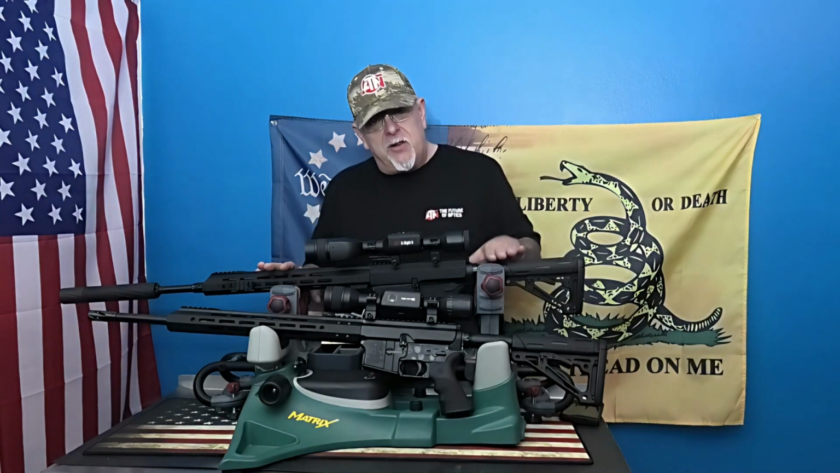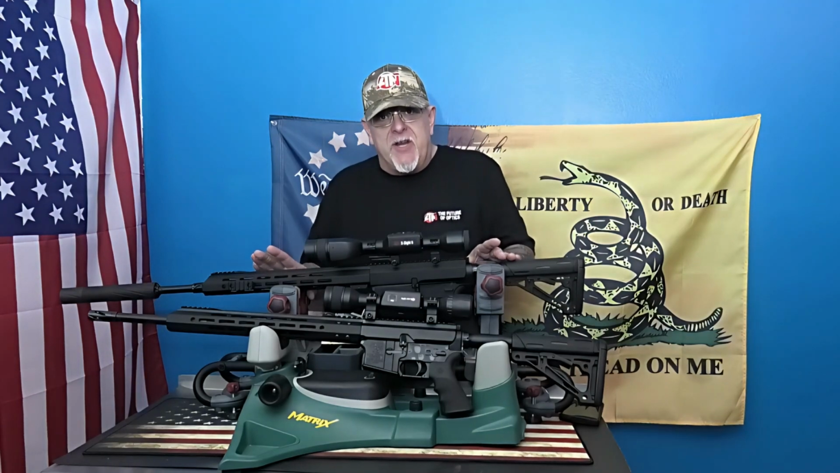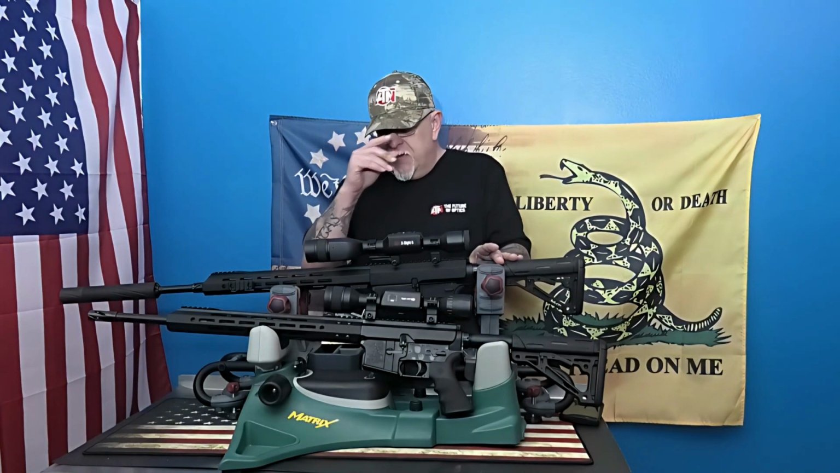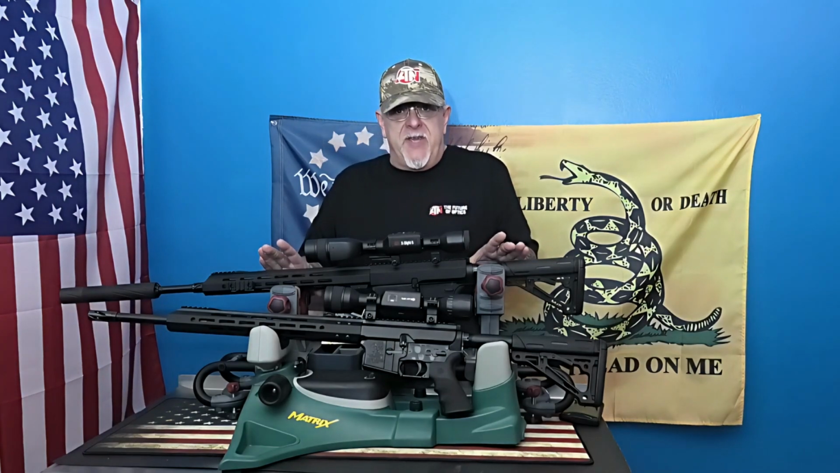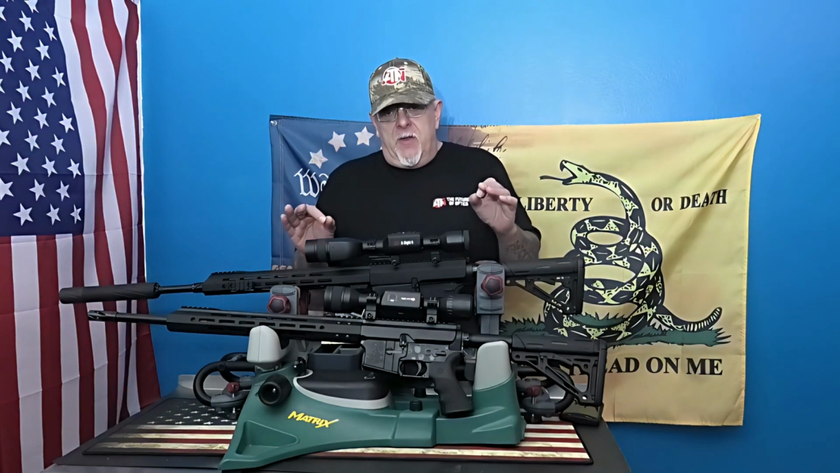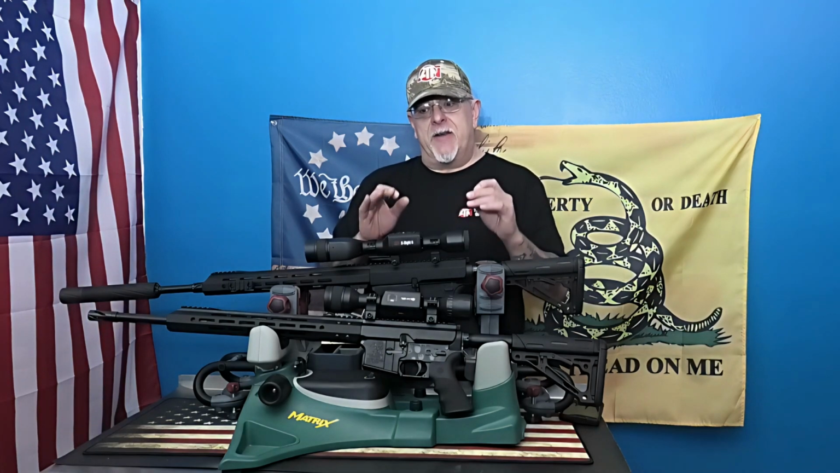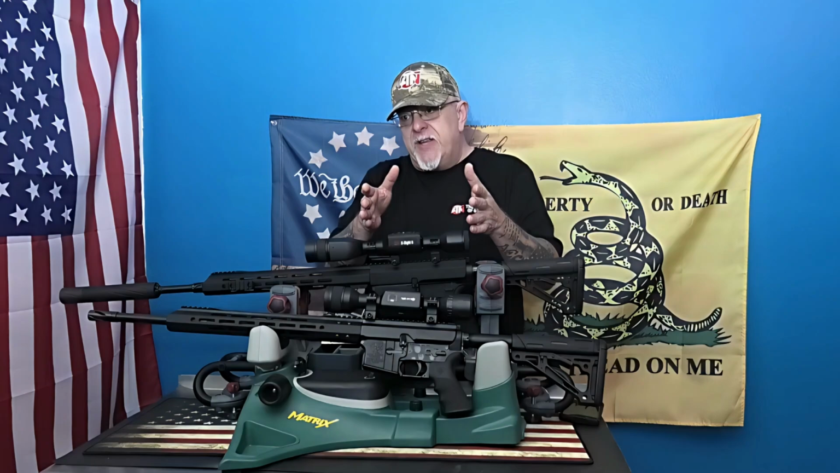Let's talk about the modes. You got 6 color modes. My favorite is the green, and then you have the sepia, which I really like also. The other one is the alarm mode, which really locks on to the hot targets in the view. You can actually see the hotter targets, the hot heat source.